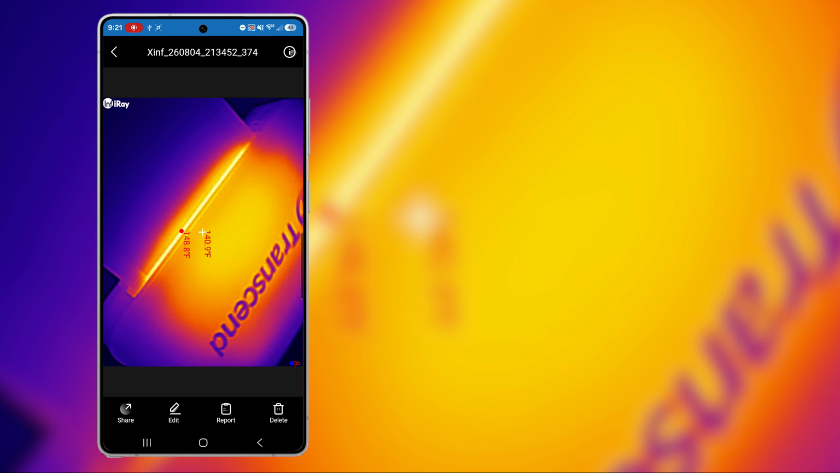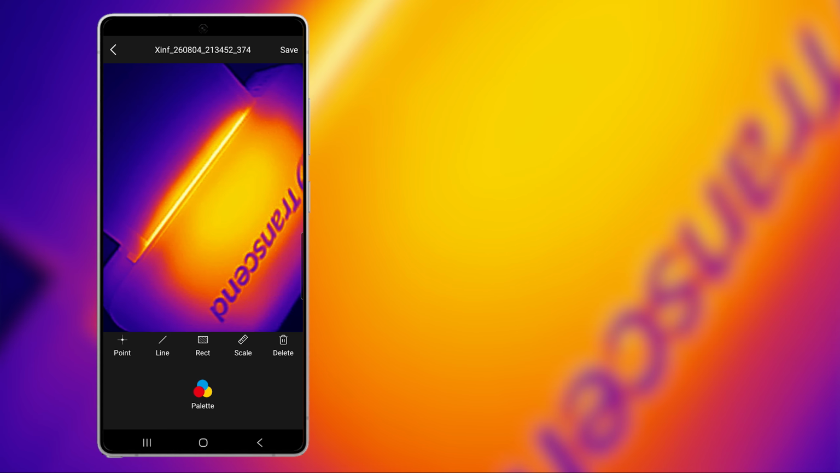But it also lets you go back into that saved photo afterwards and completely rework the measurements. Strip off every reading and drop in your own. Place a point exactly where you want it. Draw a rectangle and have it pull the hottest, coldest, and average inside that box. Or wipe all of it and just have a clean thermal image.